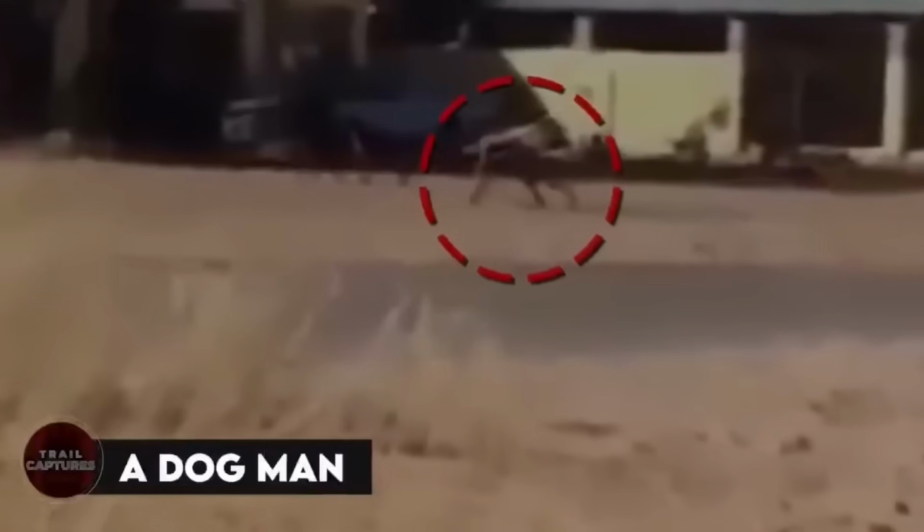A dogman. In South Africa, a strange creature has been spotted roaming around town. It looks like a mix of a man and a dog, and it lives and eats with other dogs. There are many rumors and fears surrounding it, but nobody has been able to get close and learn more. We only have blurry camera footage of it walking with its furry friends. The big question is whether it's just a man with mental issues or something more unusual. Let us know your thoughts.